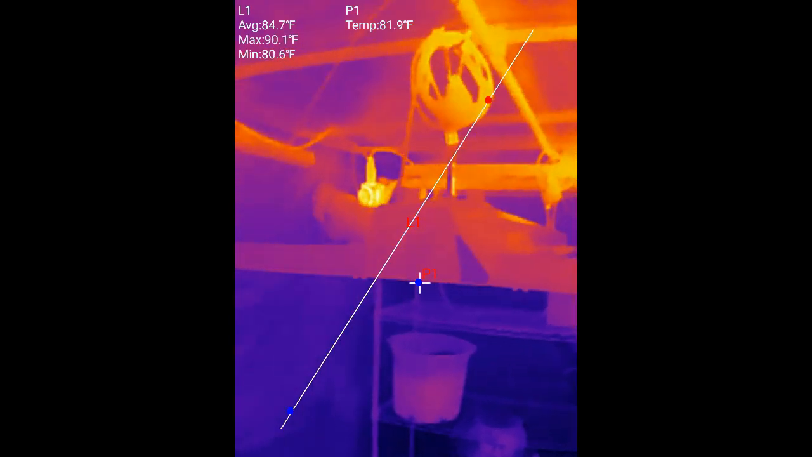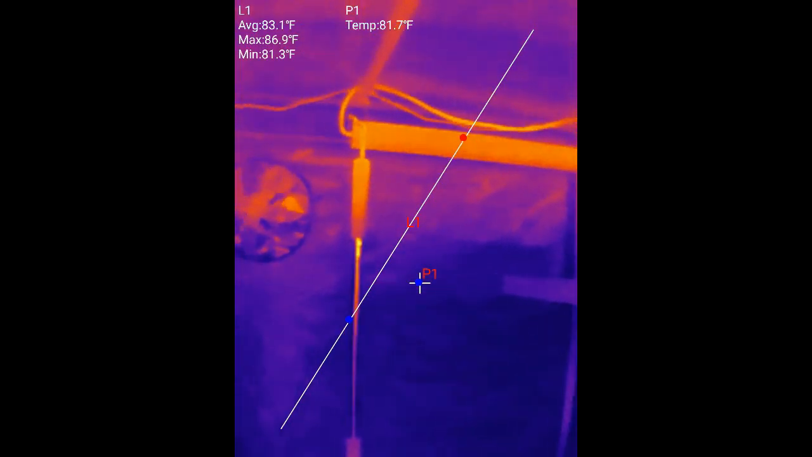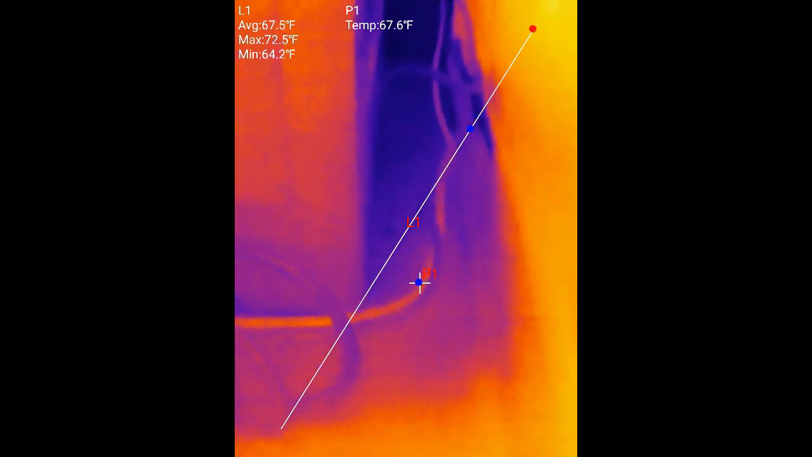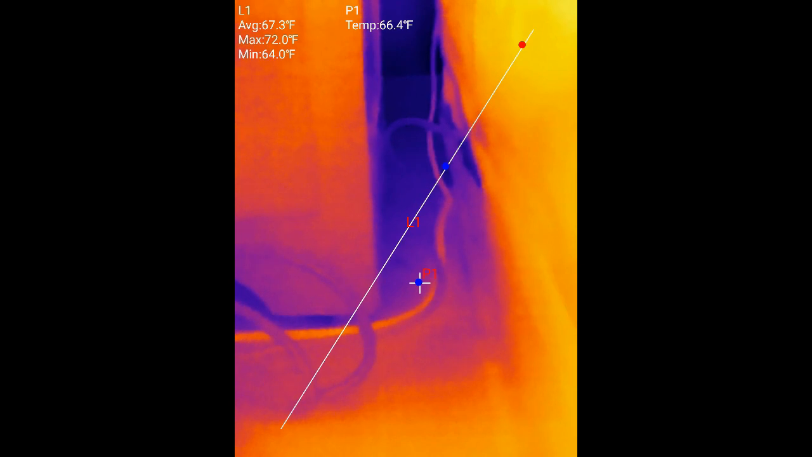Now let's go have a look at a breaker box and a couple of outlets just to get an idea. So we're over here in the corner where the power feed extension cords come out of the tent. Again, I'll mention that those are independent cords for each light array.